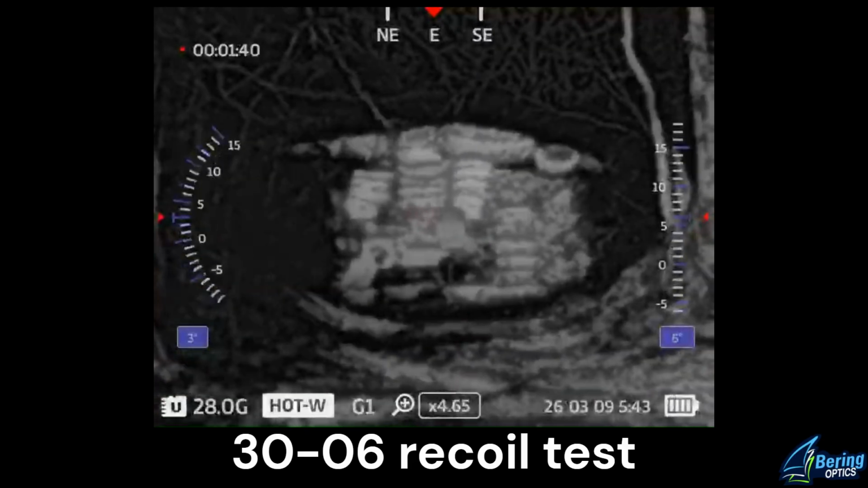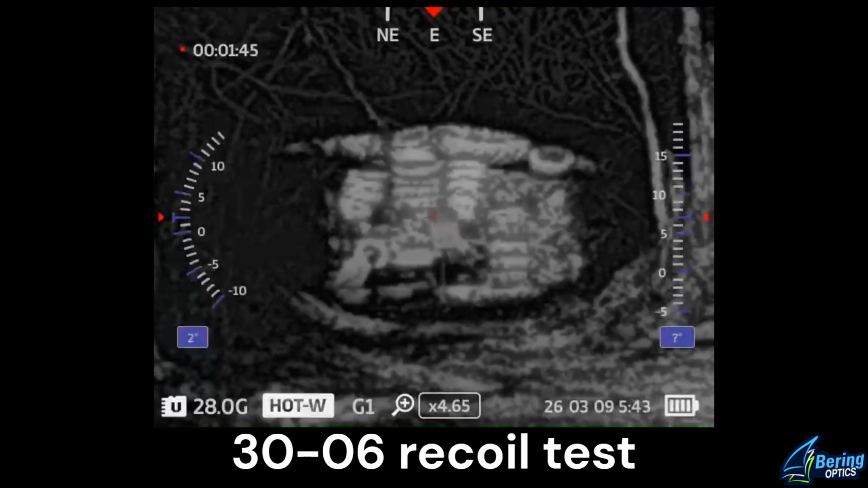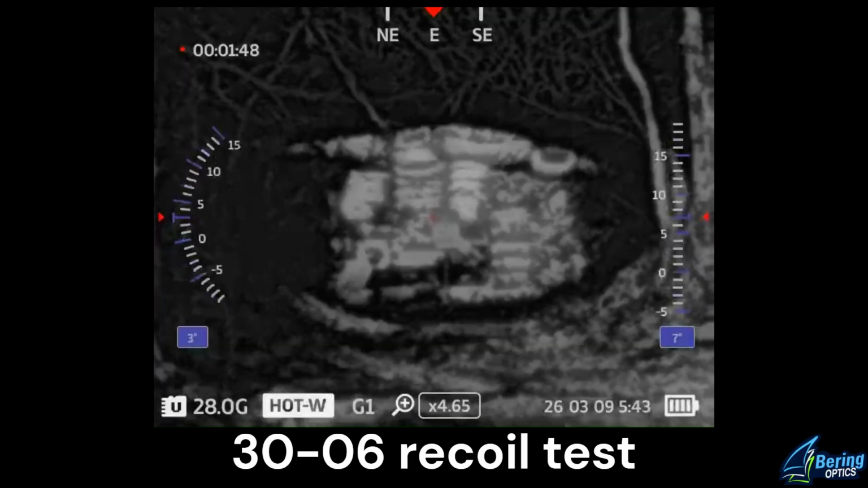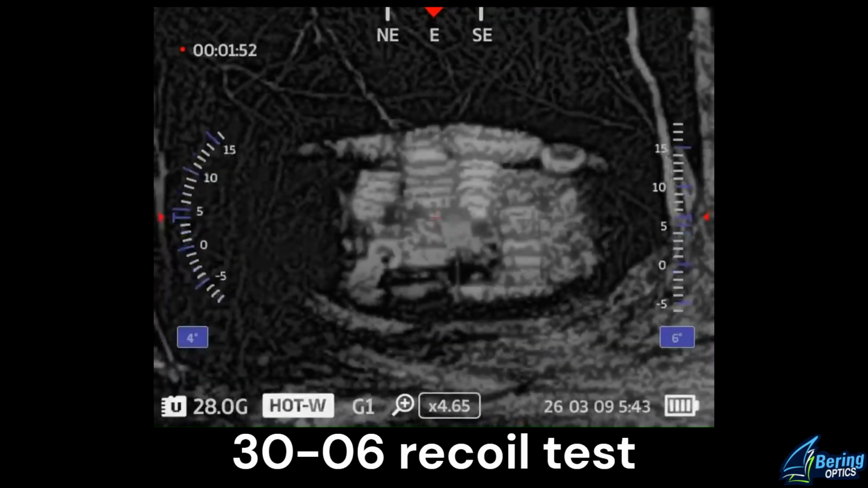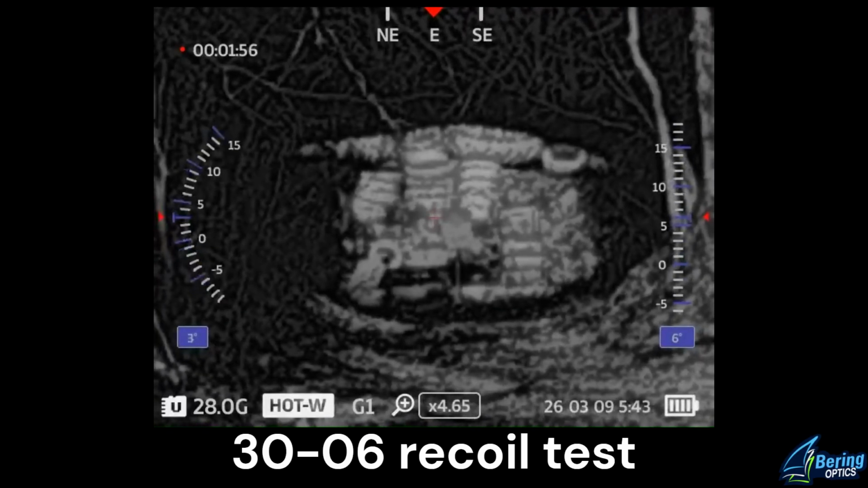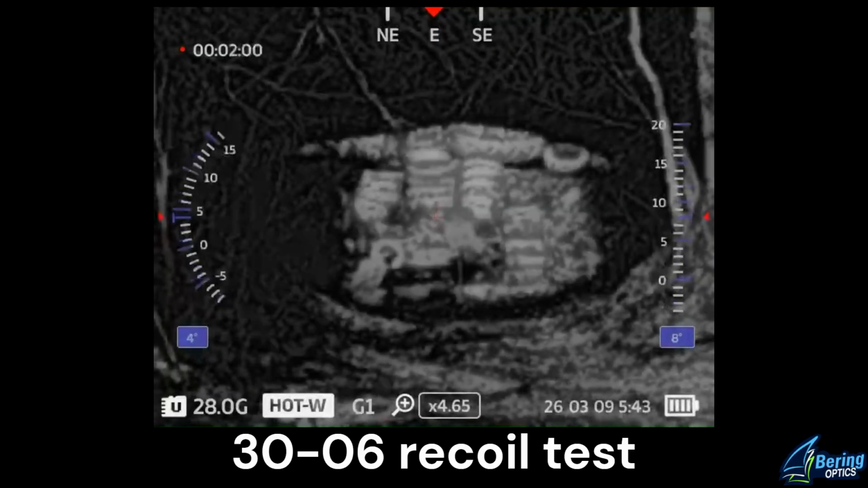Okay, so it remained on. I'm looking at focus. I mean, I can still see the silhouette in the head. It's just very hard to tell definition of anything else.